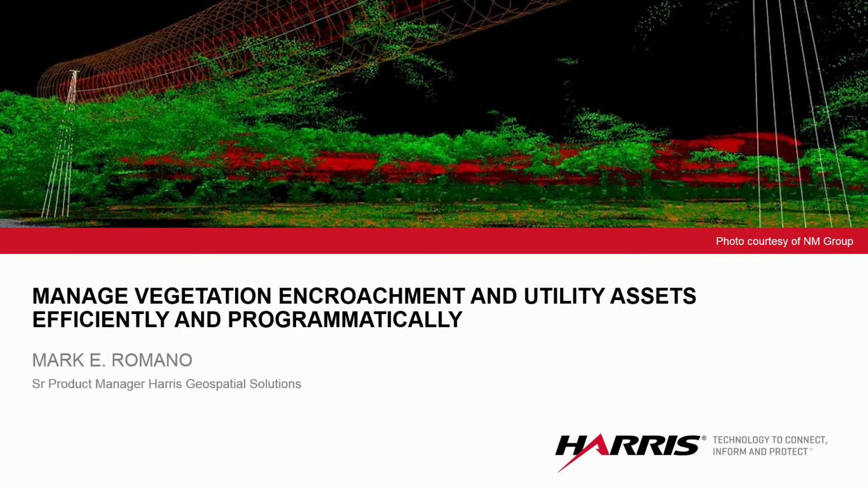Hi, good afternoon, everyone. Pleasure to be here. So we're going to talk about vegetation encroachment, utilities, and with respect to utilities, specifically how we use Geiger-mode LiDAR to solve these problems, as well as just overall program management of utility assets and infrastructure.